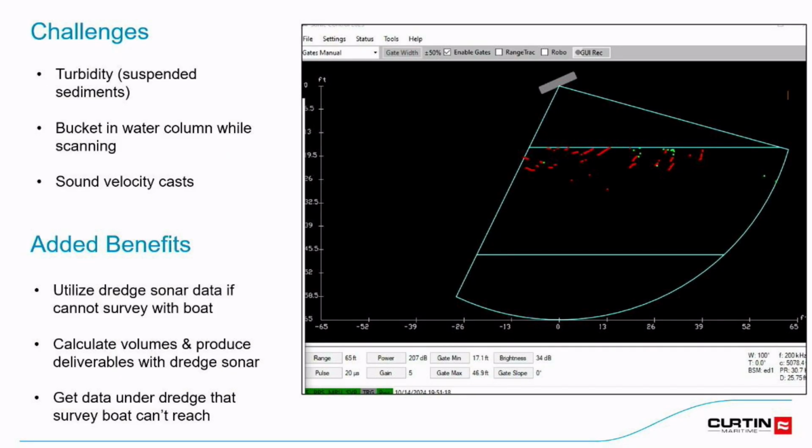Some of the challenges we had, as I mentioned a few times, was the turbidity, all the suspended sediments. And this is going to be dependent on water currents, the grain size. If you're digging gravel, then it's going to fall out of suspension and you won't have this issue. So that picture there is what the sonar looks like a lot of the time with how close our sonar was to the bucket.